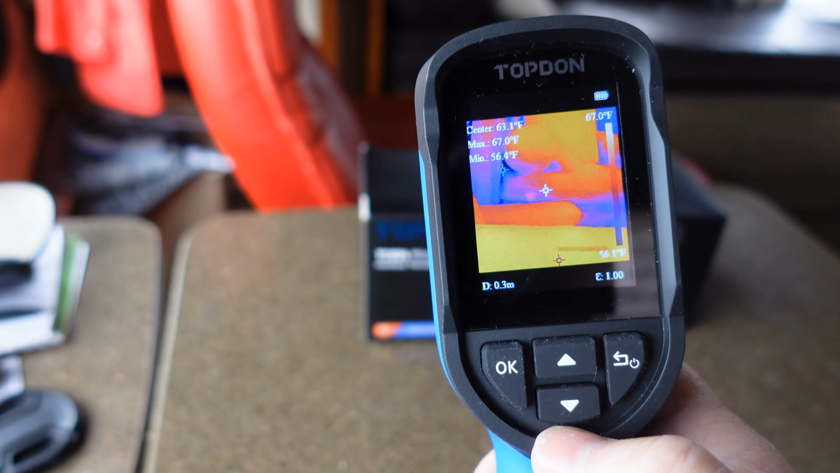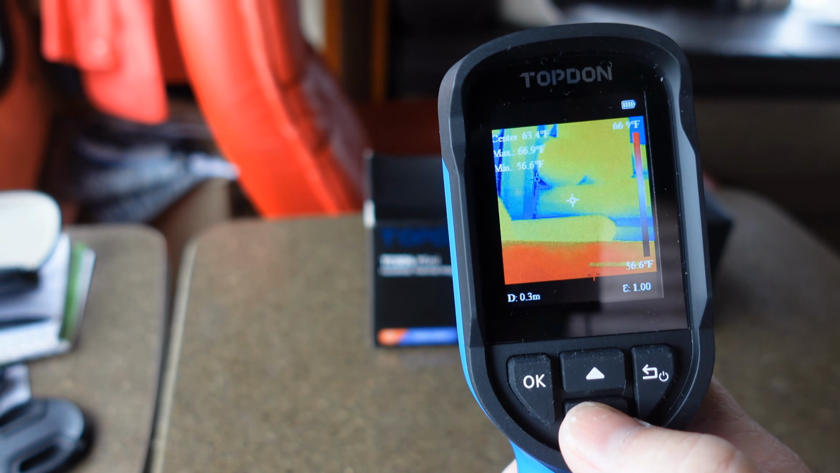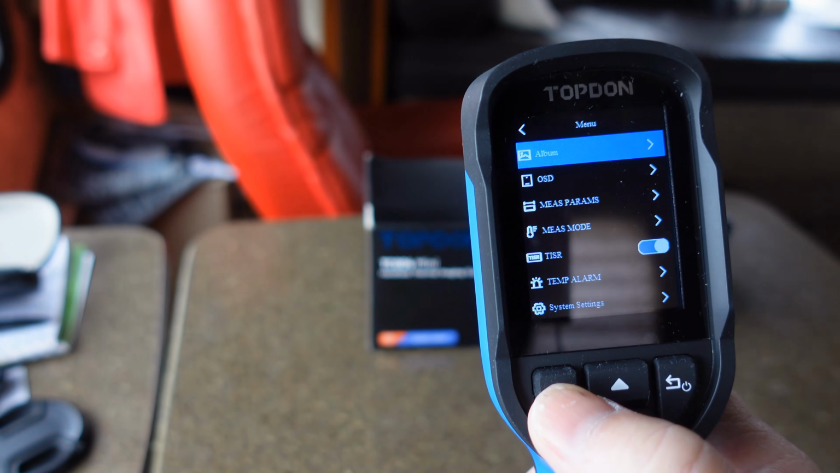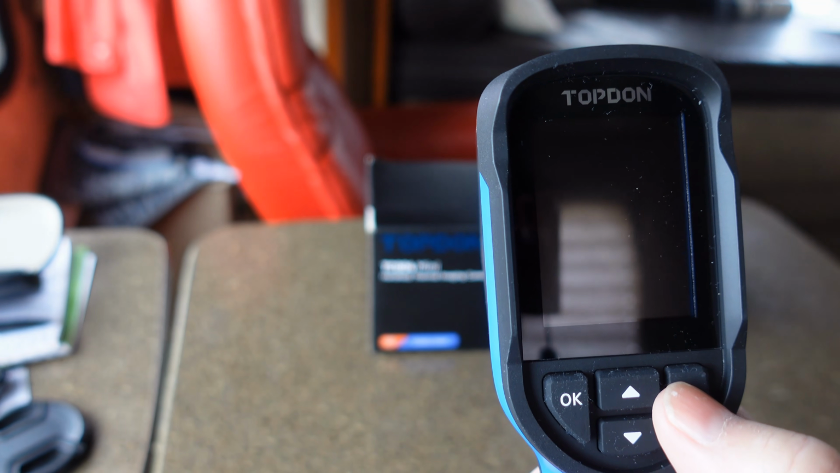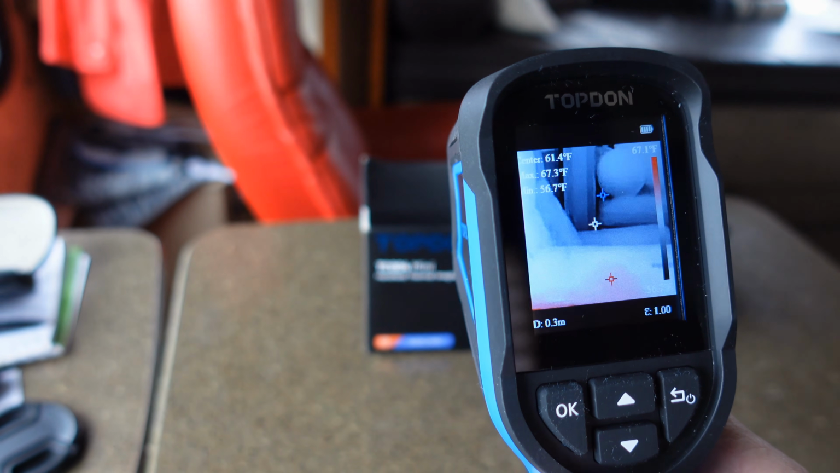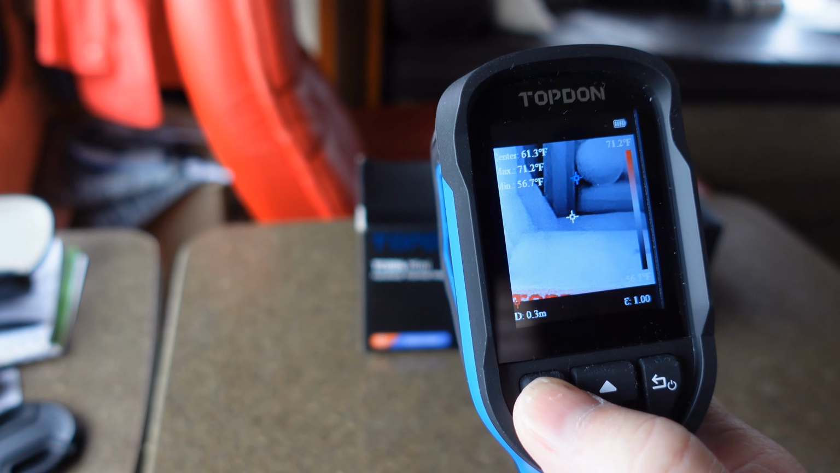On the front you have 4 control buttons. This one just cycles through your color palettes. This one over here, if you press it, you get the menuing. This one is kind of a back button, also your power button, and also a quick press, it'll just turn the display off. So let's go through the menuing and kind of look at all the settings in there.